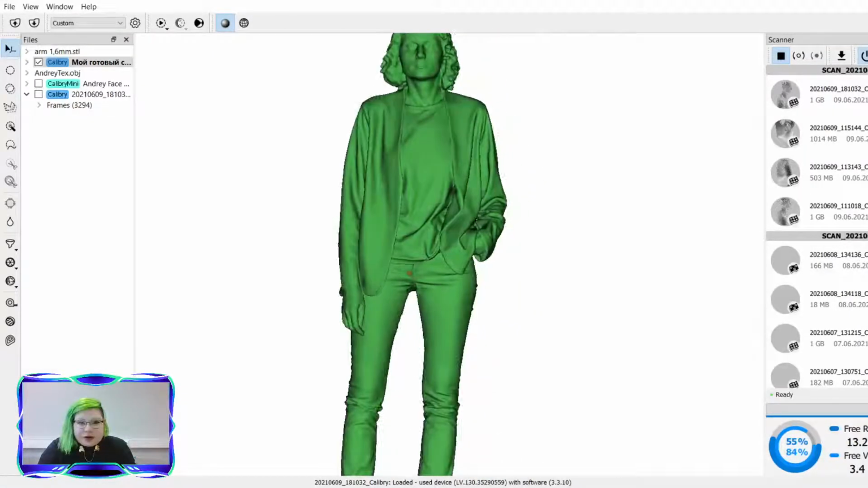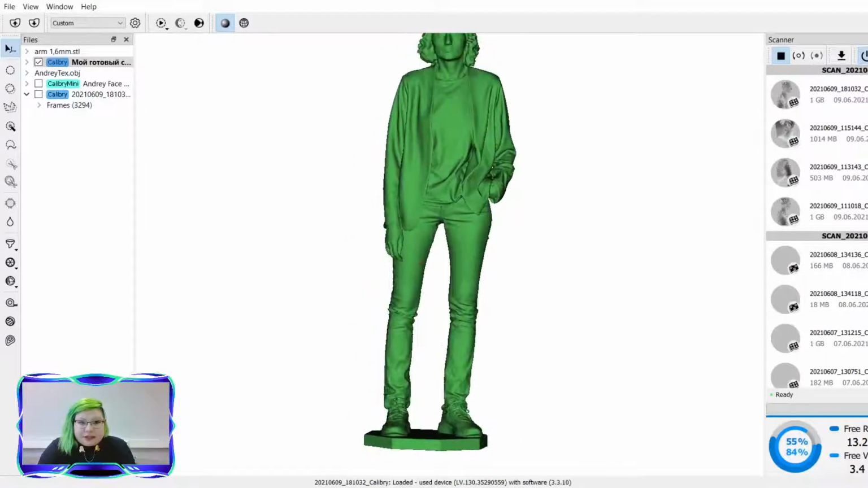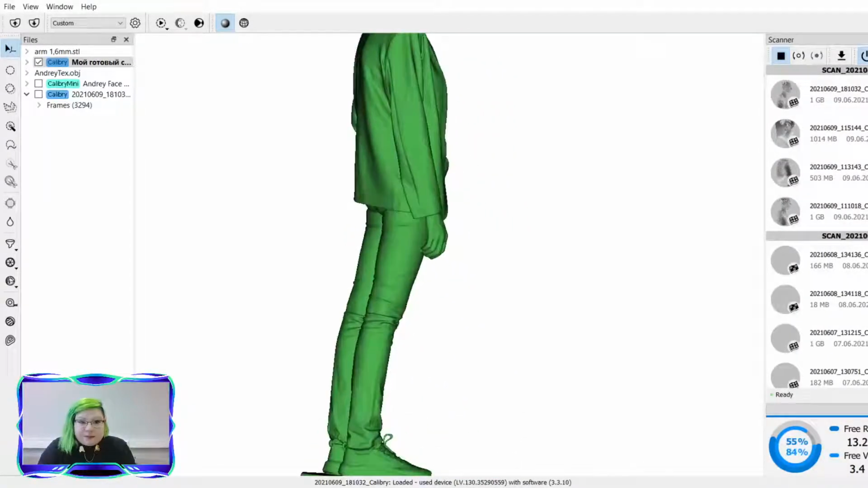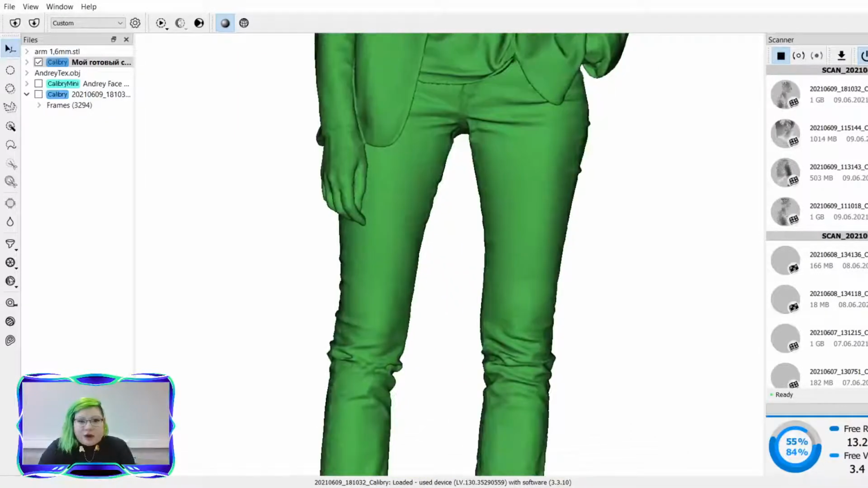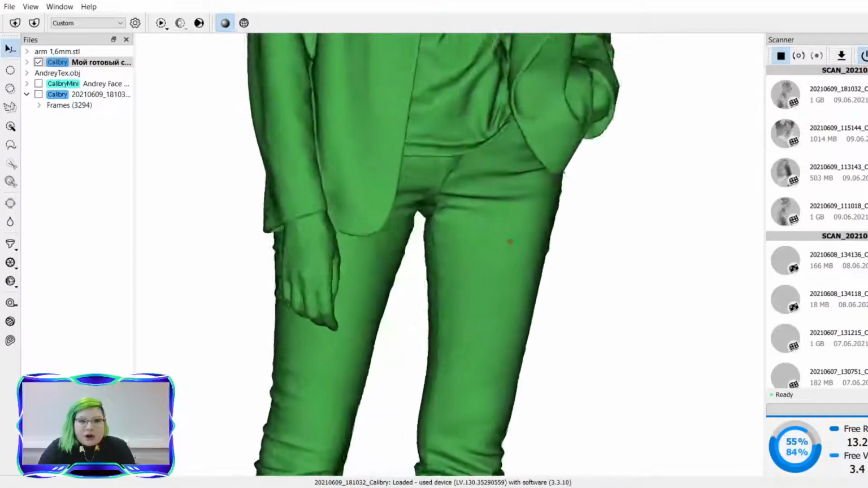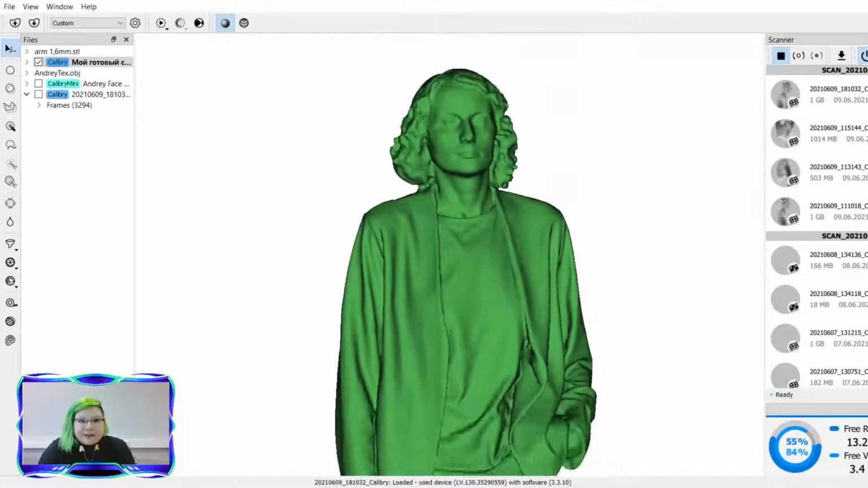Here the arms are not in a T-pose. One arm is down and one arm is in her pocket. So that definitely made scanning a bit easier, but the same as our model of Andre, you can clearly see all of the details on the arms, the legs, and the face.